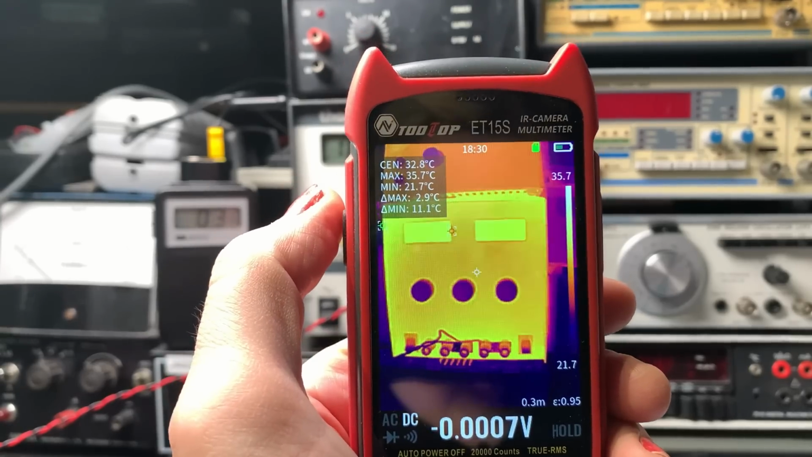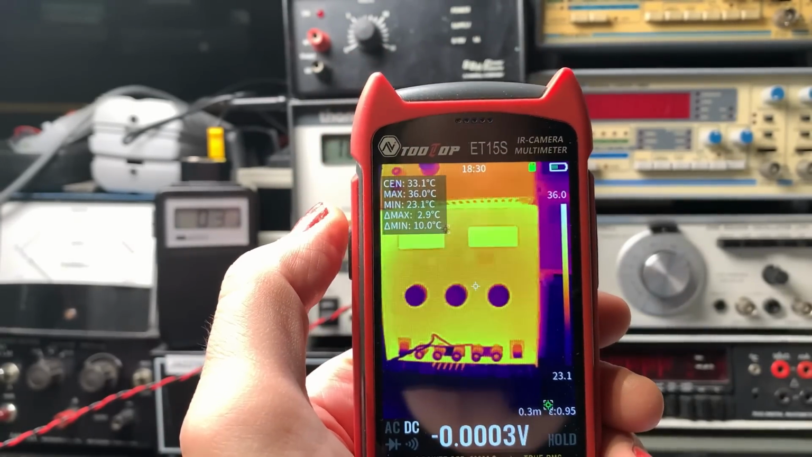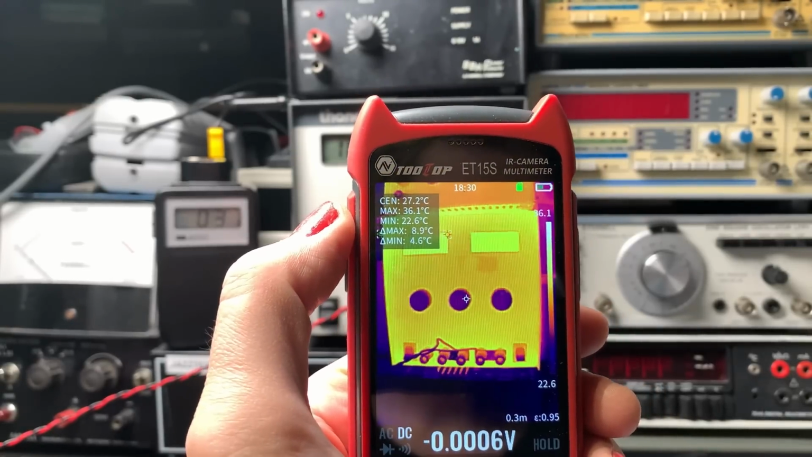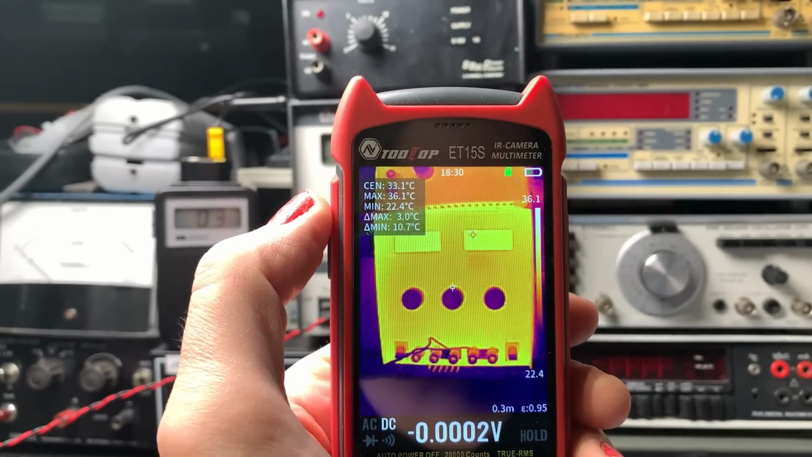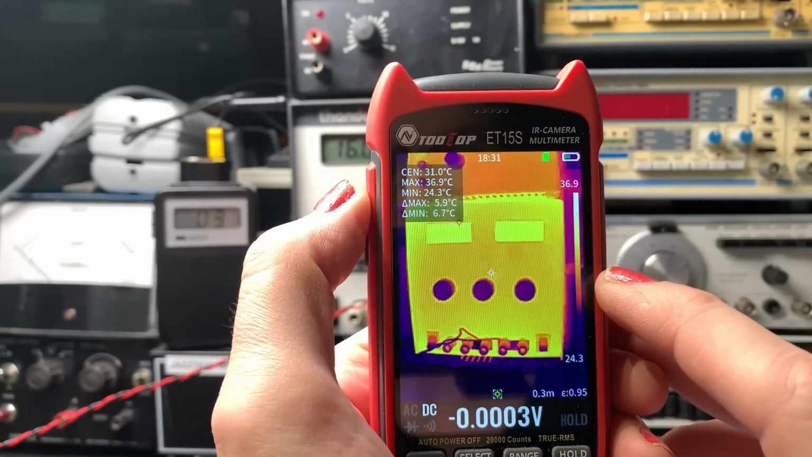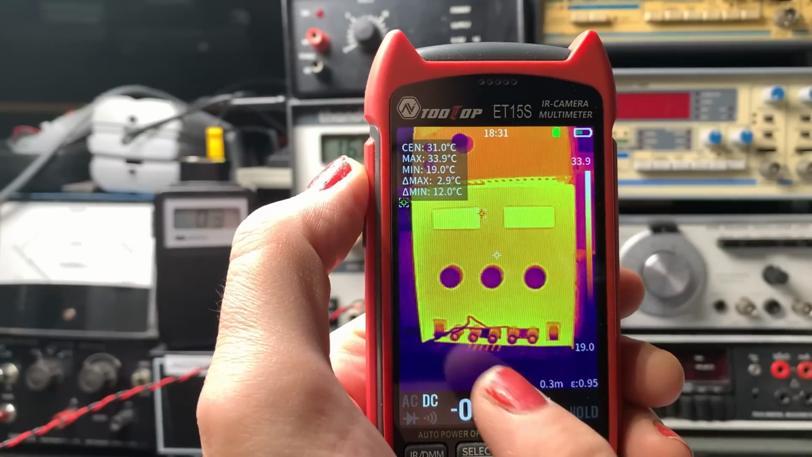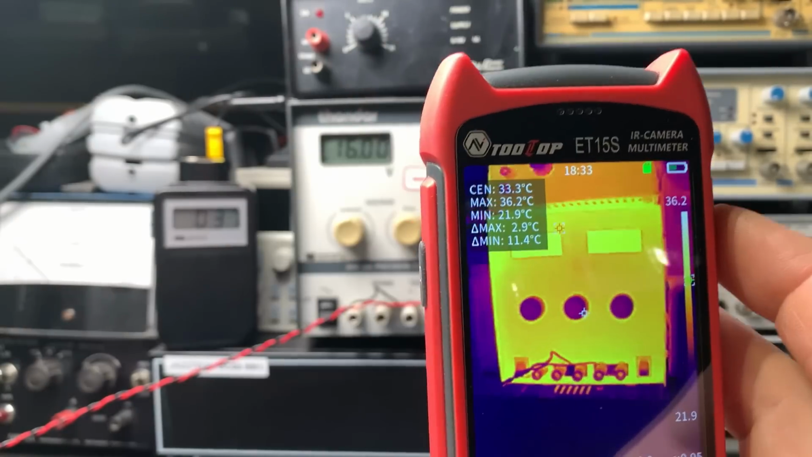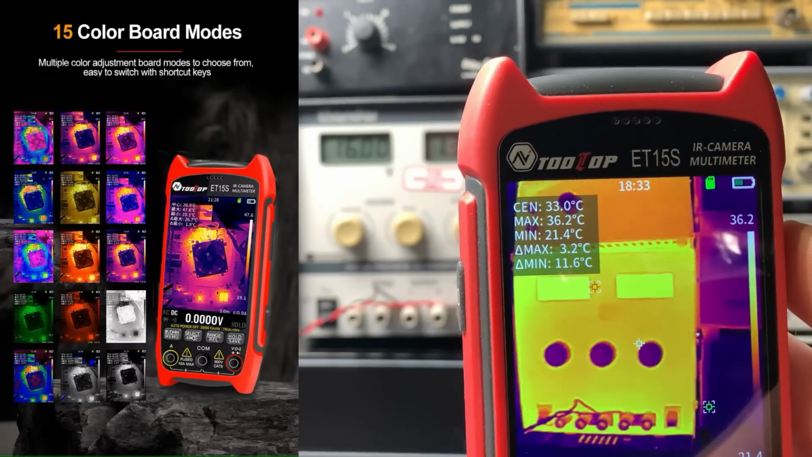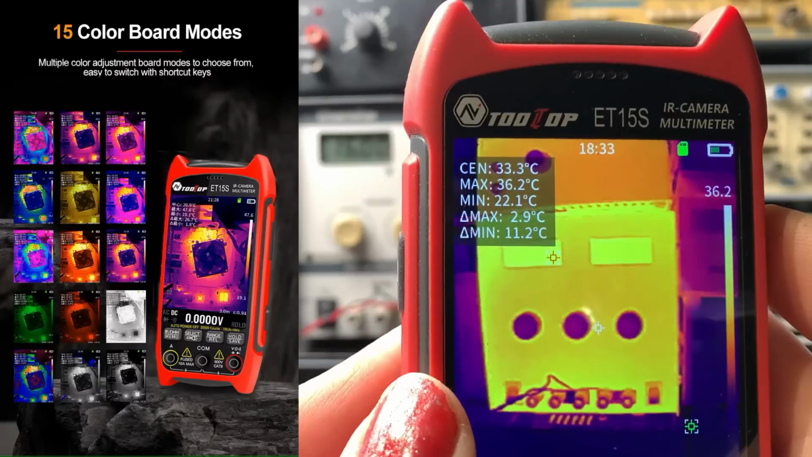So the screen on this is excellent. It's a 3.5-inch IPS screen. The screen resolution is 320 by 480. So it gives you a nice clear image. Of course, the thermal camera on here is 256 by 192 resolution, so you're getting a really good resolution. You can really see the detail on this image. So you've got 15 different color palettes on here, which you can use the up and down buttons on the side here when you're in thermal image mode.